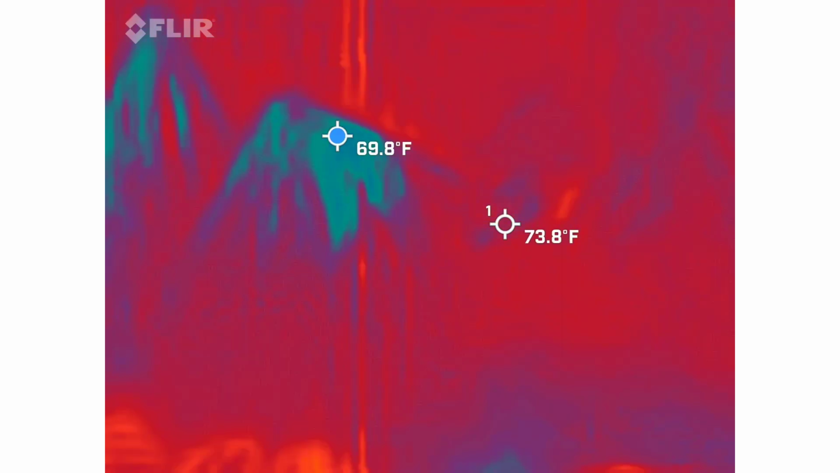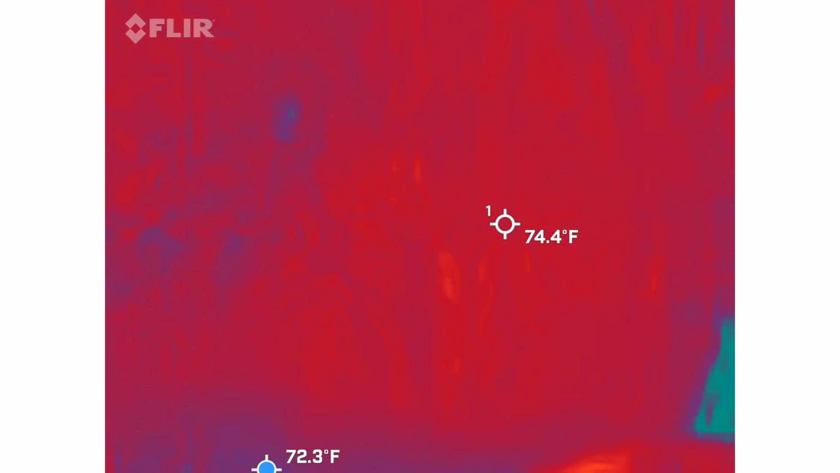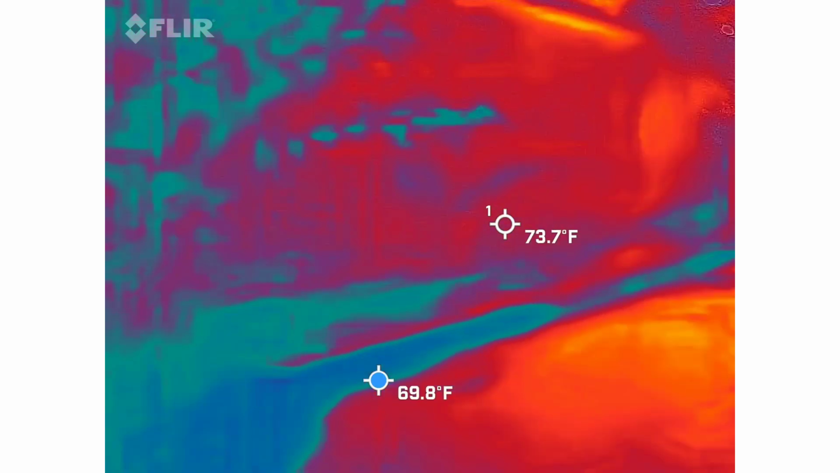It's going up to the 2 pretty steady, 2.5, 2.7. So if it's staying in that area, it's probably coming from the electrical pole. That's what I thought.